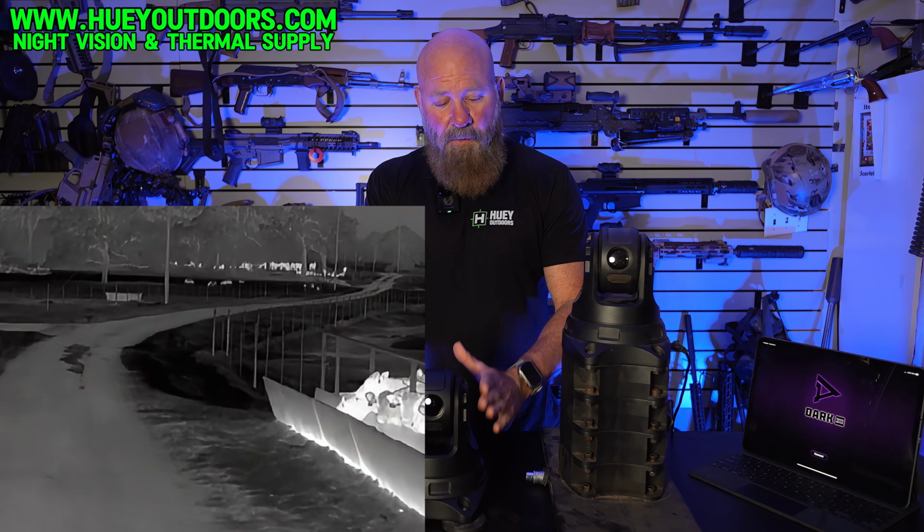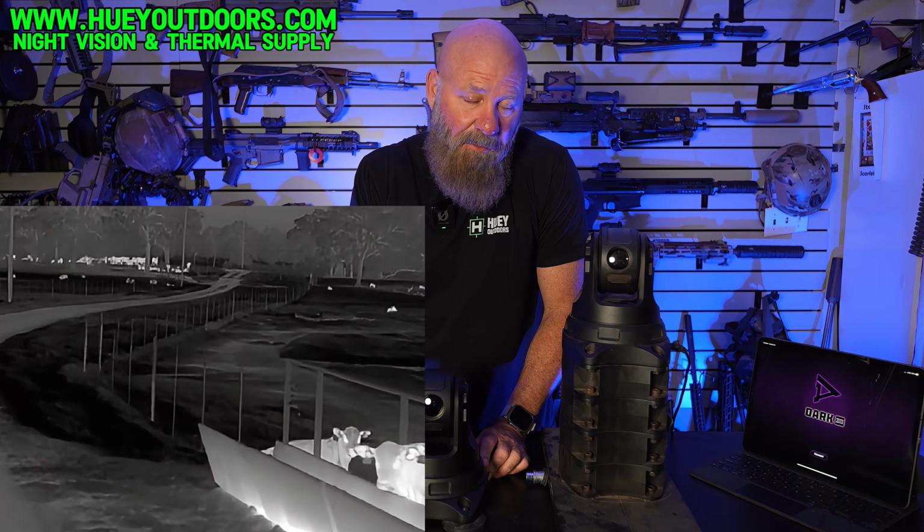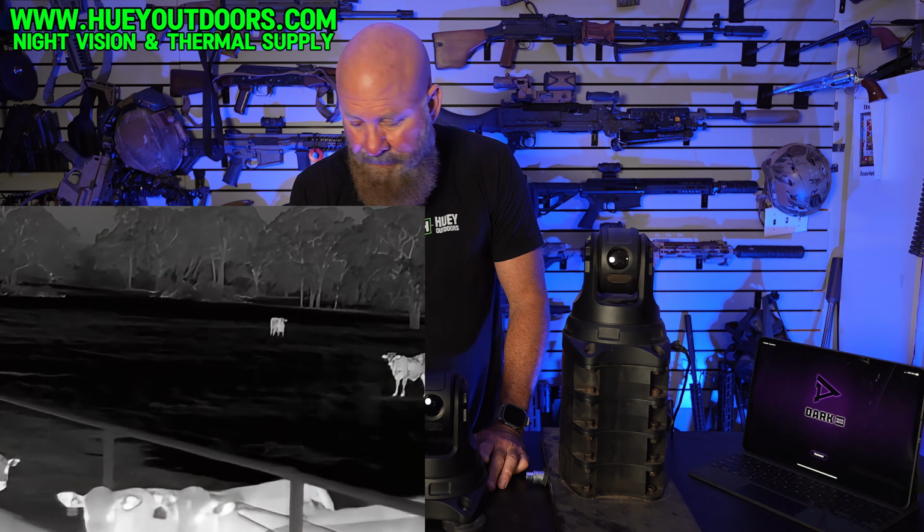Obviously, you need a weapon sight because you have to be able to shoot. But other than a weapon sight, I would trade everything that I had and use one of these. In fact, like I said, I would stay home after using it and not have it anymore, it's depressing to go out without it because I'm so spoiled by it.